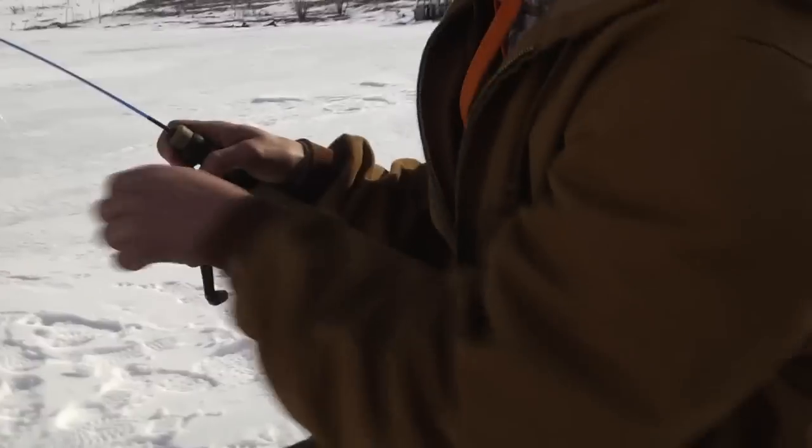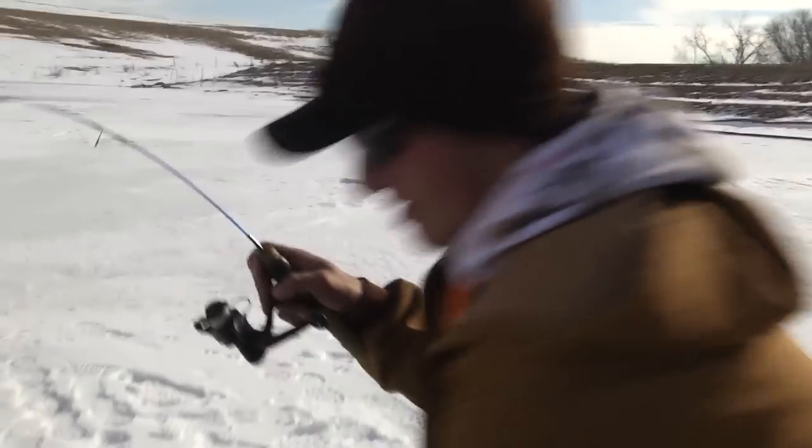We got another fish going over here? Right here. I think he's got one on. Easy, easy, easy. Folks, we're moving from hole to hole here on this little farm pond, and these big crappies are coming up.